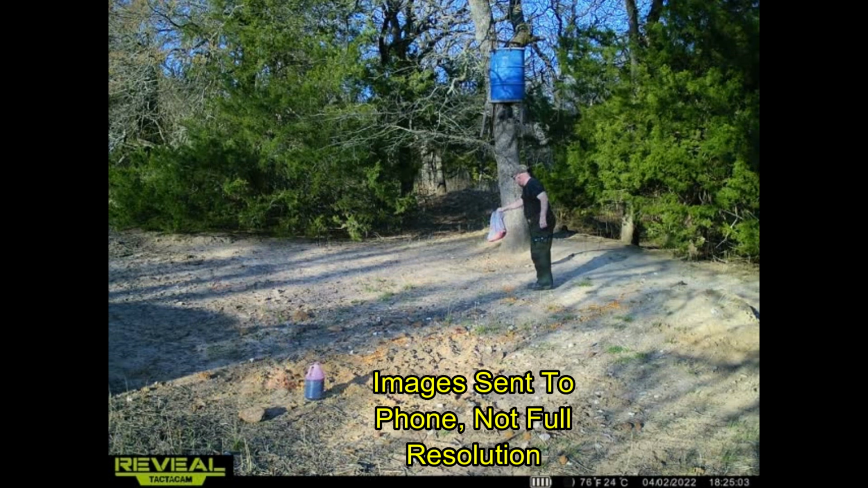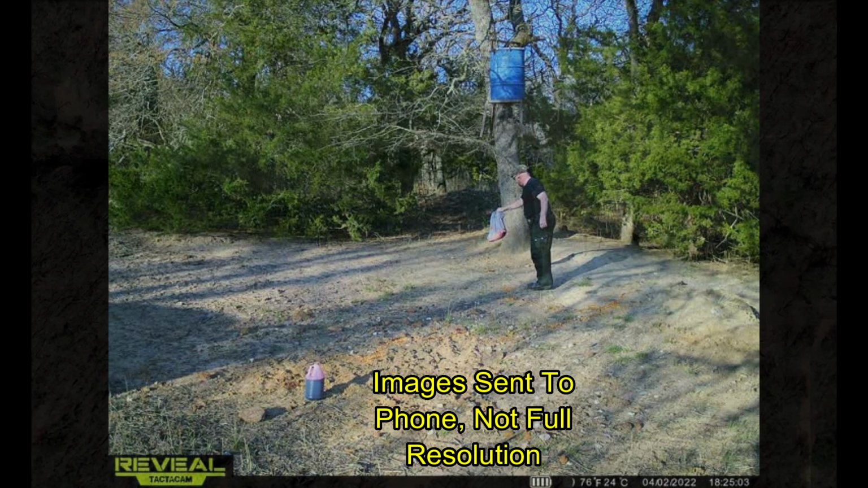I'd been putting out corn underneath this feeder. This feeder currently isn't working, and to this corn I'm adding some snow cone syrup.